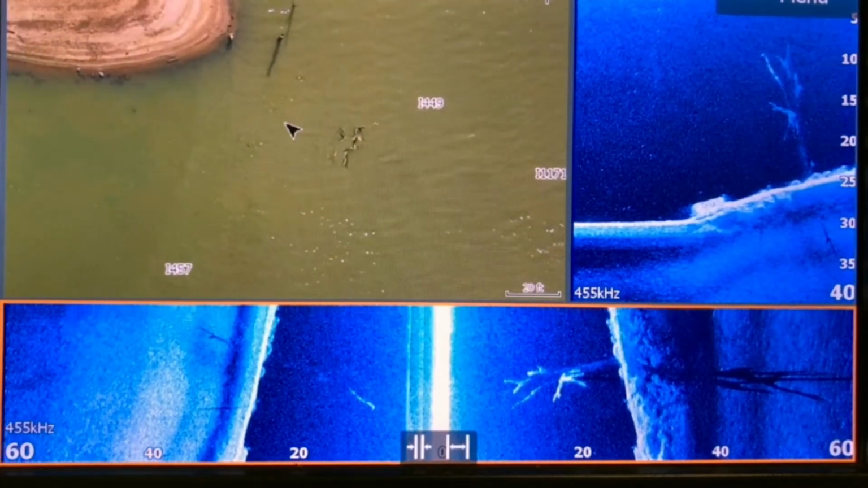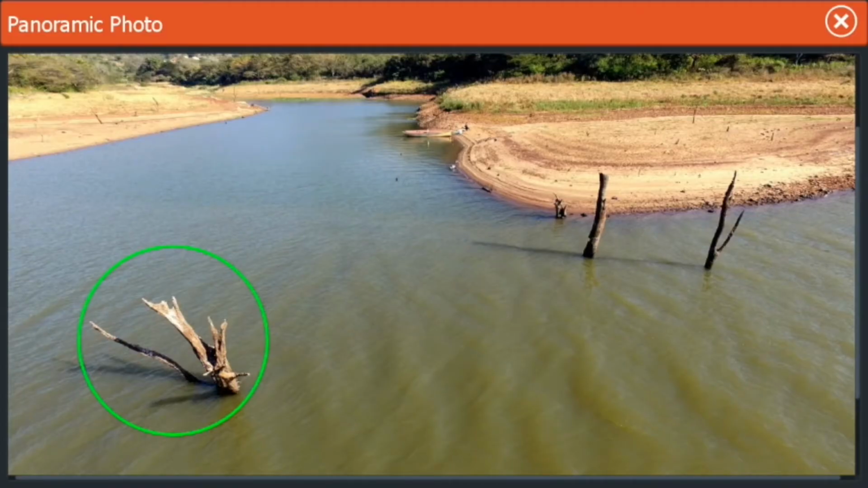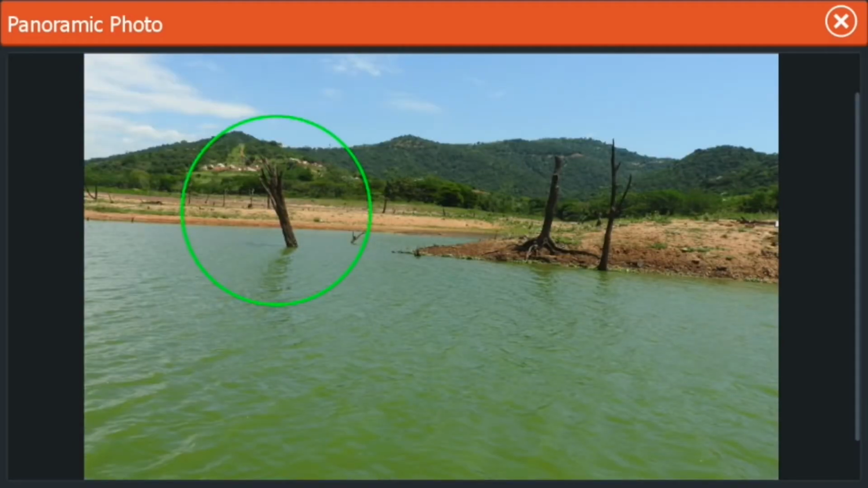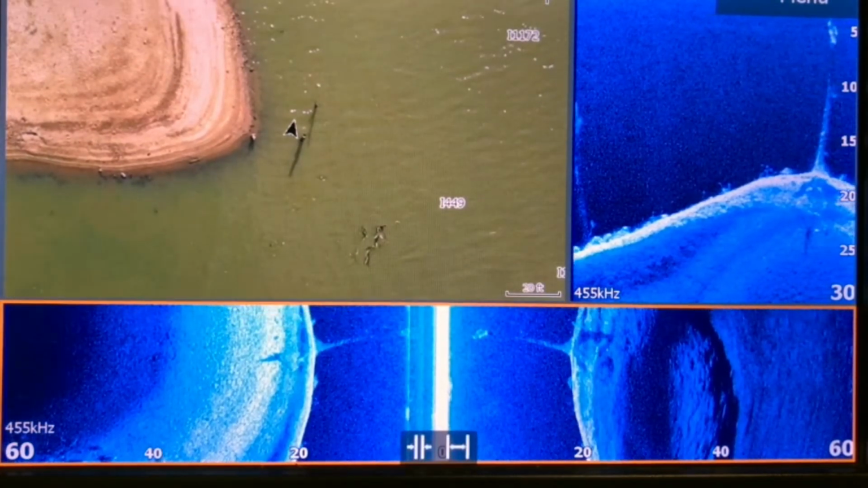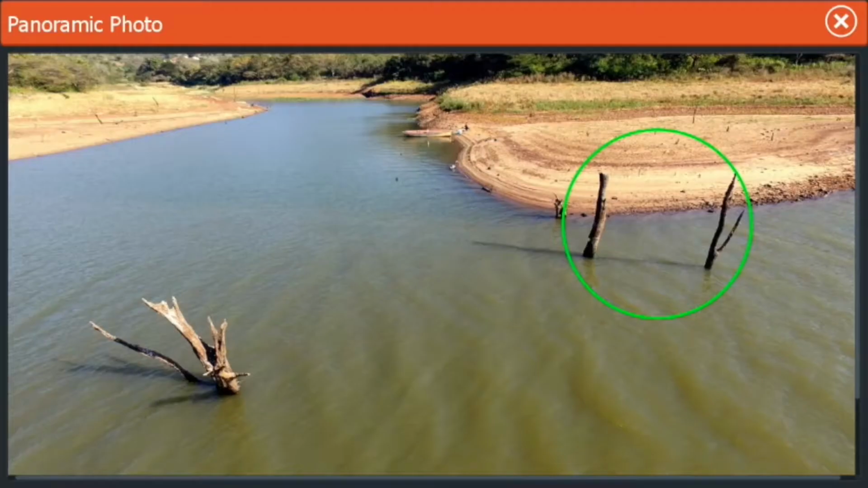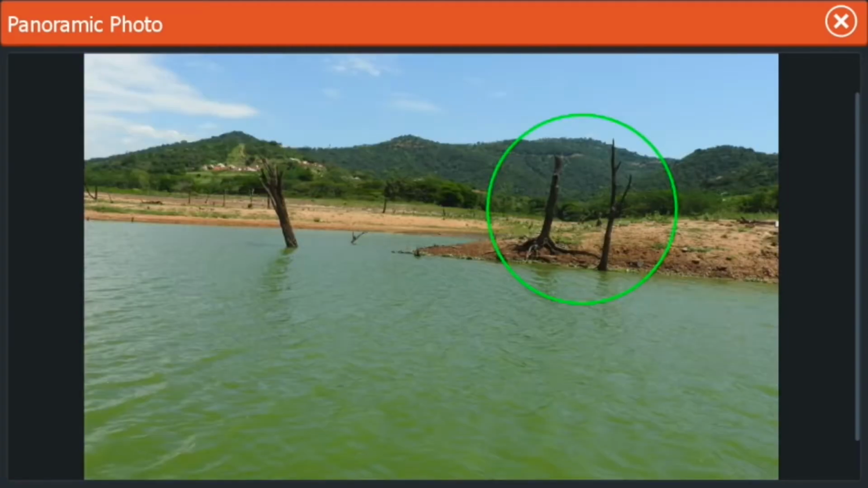Look at this. Look how amazing this is. You see that old tree there? Look how it comes up. All my charts include geo-referenced images. Look at these geo-referenced images. Now imagine going to the dam when it's full and being able to access those photographs and seeing exactly what was down there. Look how clear that is there. You see, that was when the dam wasn't too low, then very low.